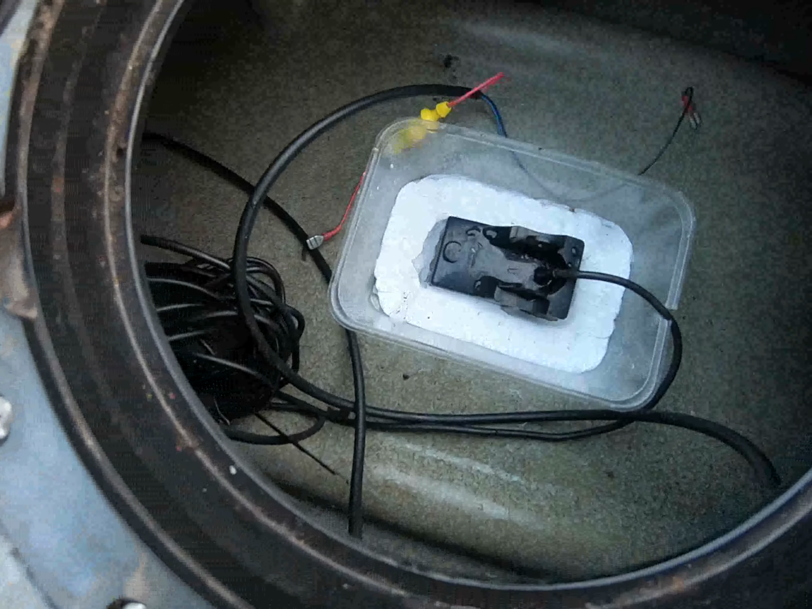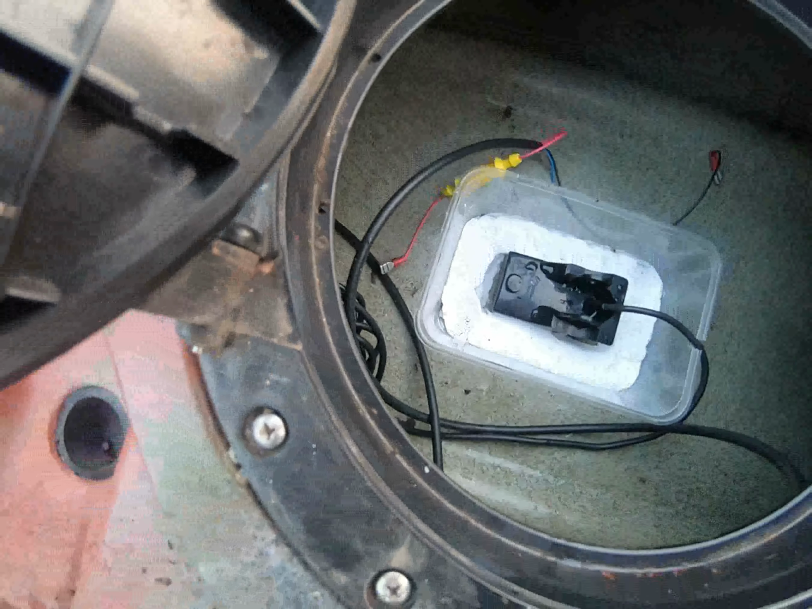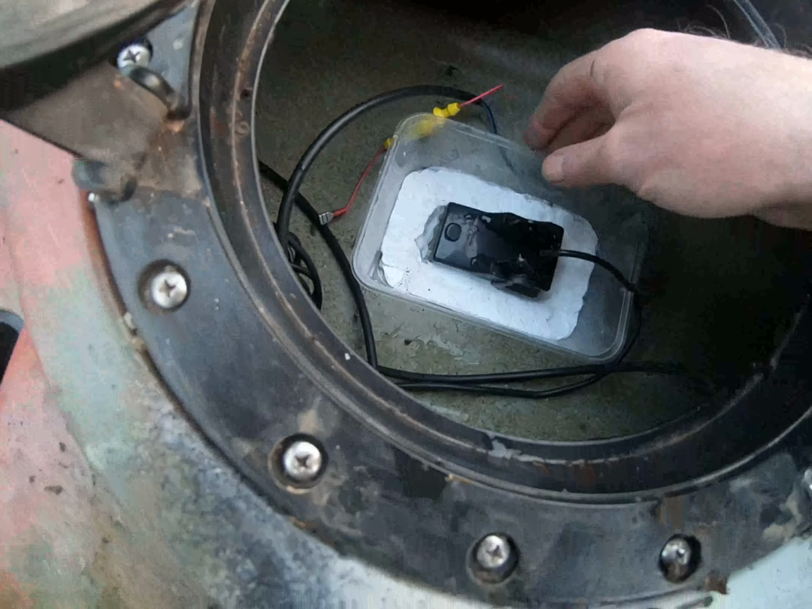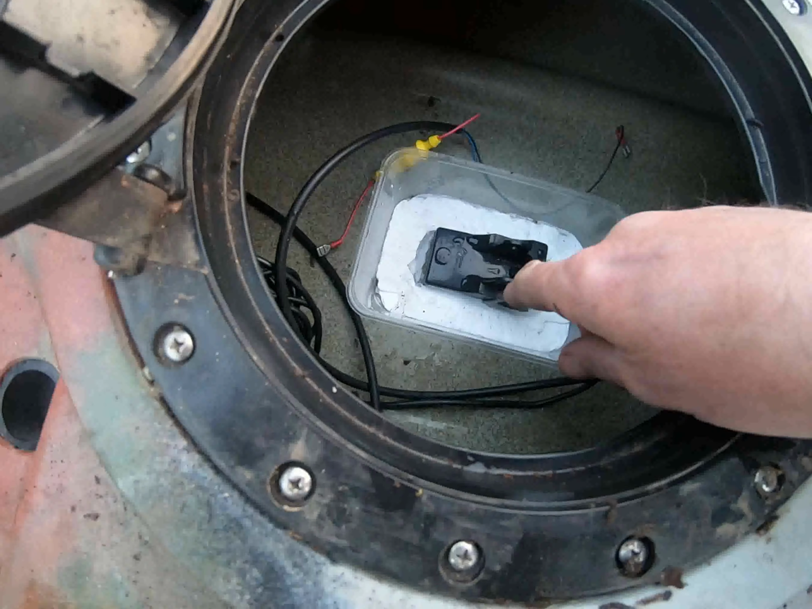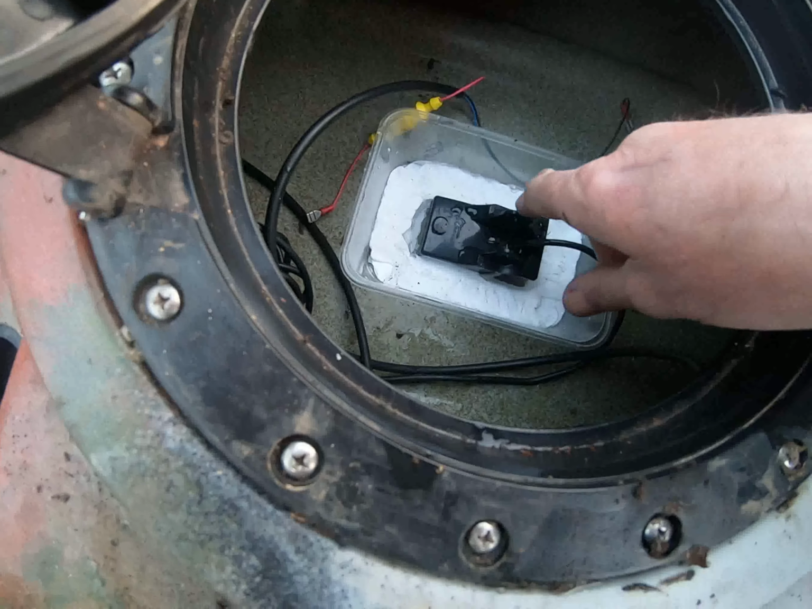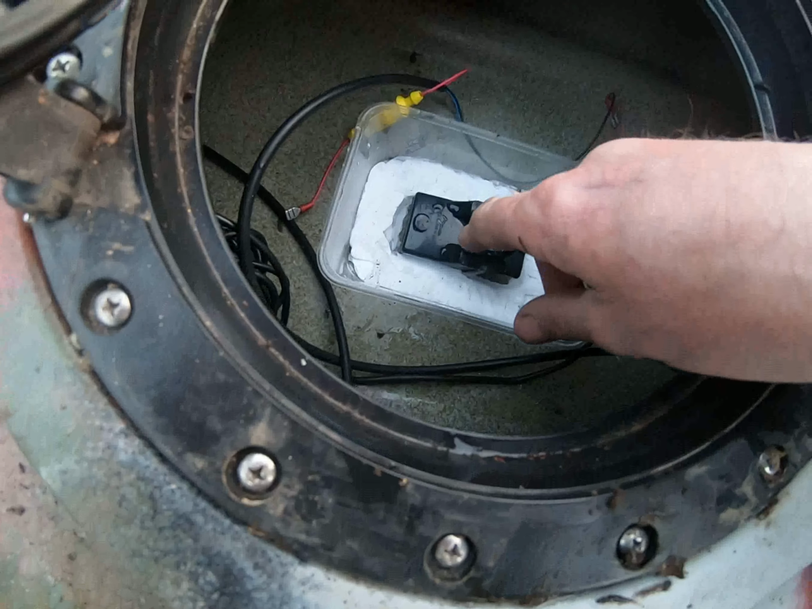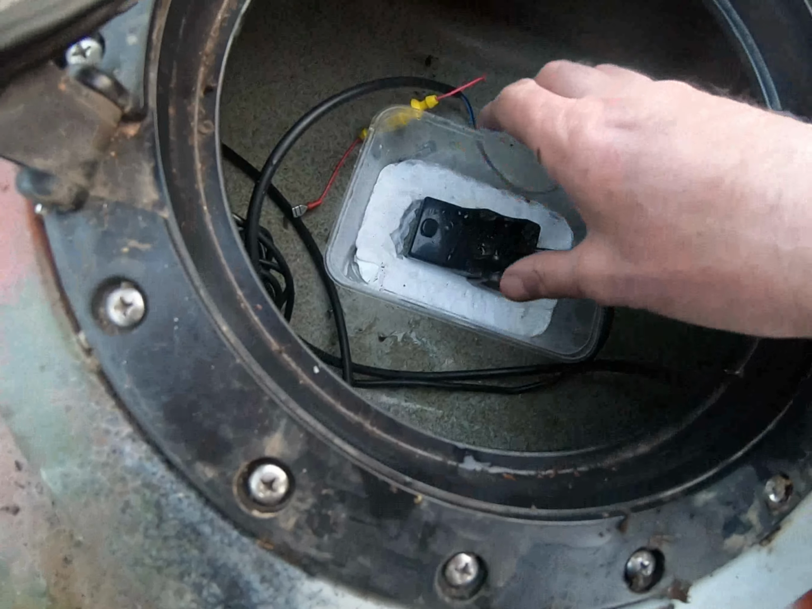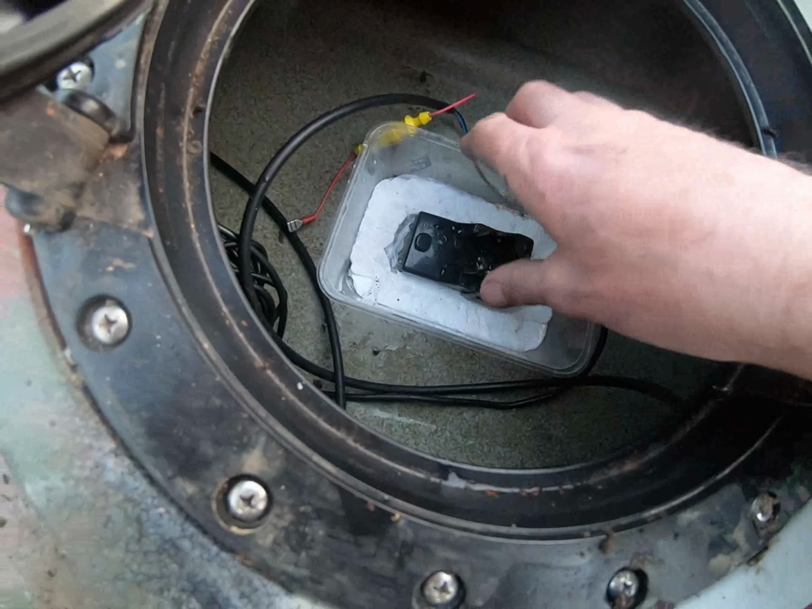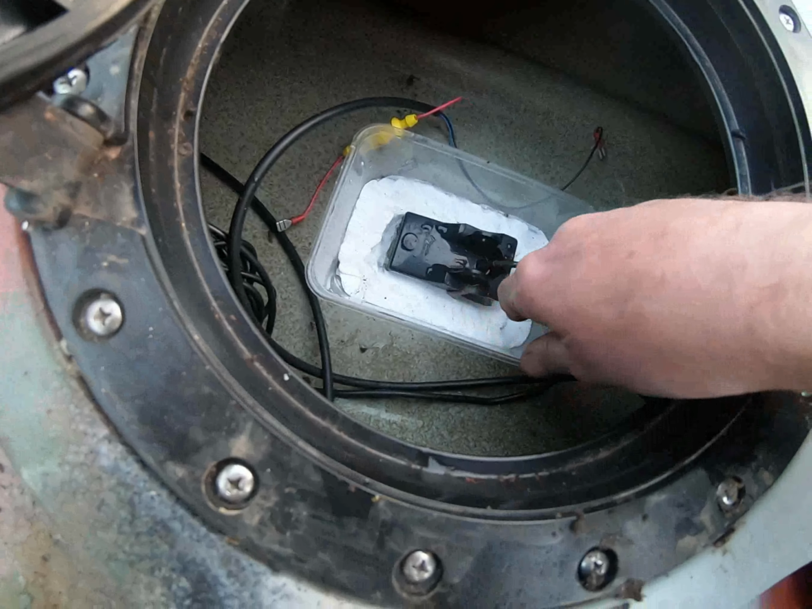This is how I fix my transducer in the hull of my boat. Got an old tub there. Cut a big hole in the bottom. Haven't cut the bottom completely out, just cut a hole out in the middle, a square, a rectangle. So I left the flange on the outside so I could silicone that and bed it down, and then also put a bit over the top as well.